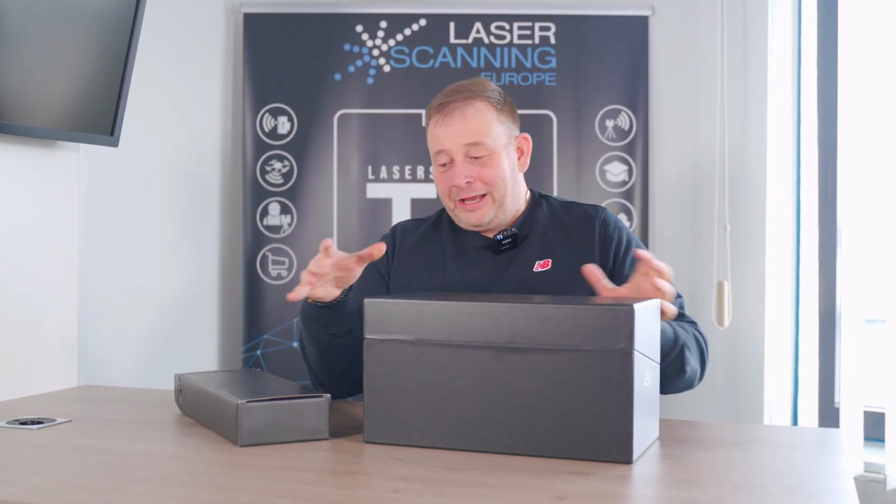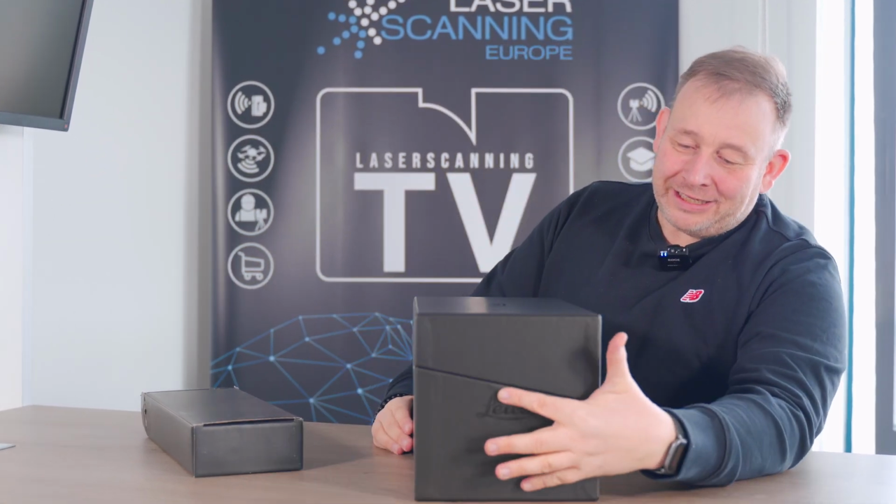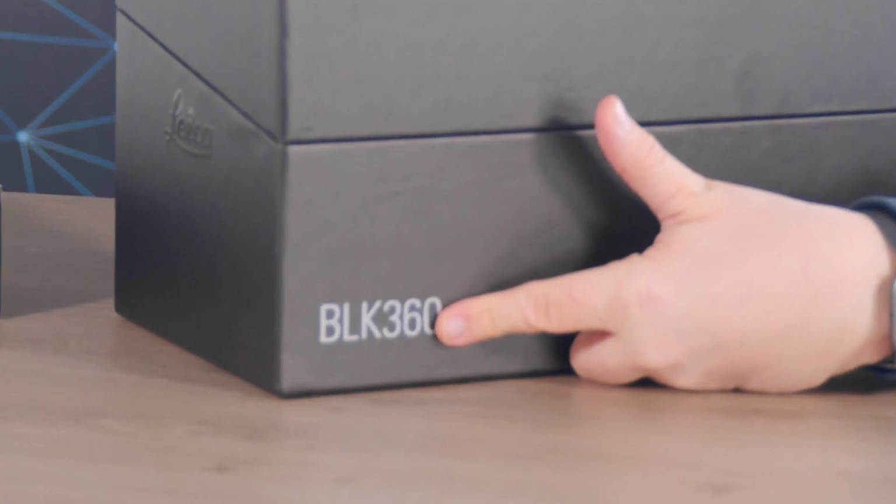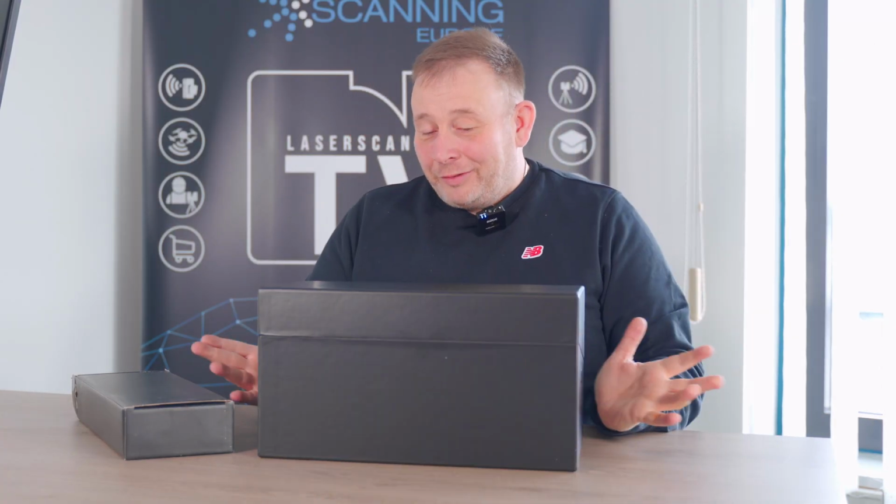In this video, I have these two black boxes here. We got them in our stock on secret ways. On this box, we can see the brand name Leica, and we can see here BLK360. I think it's just a new small scanner from Leica. In this video, I will be unboxing this and having a first look at this new scanner on the market. Stay tuned if you are interested.